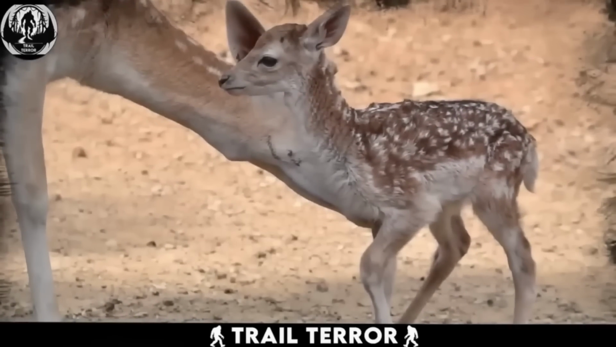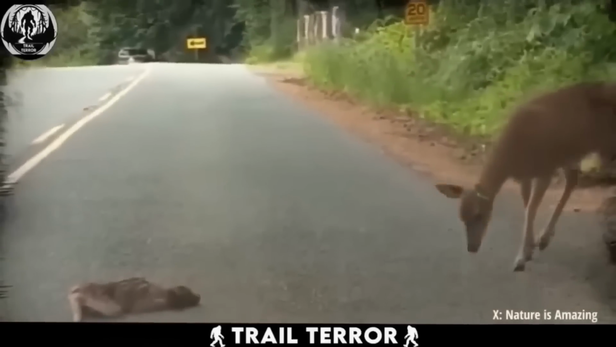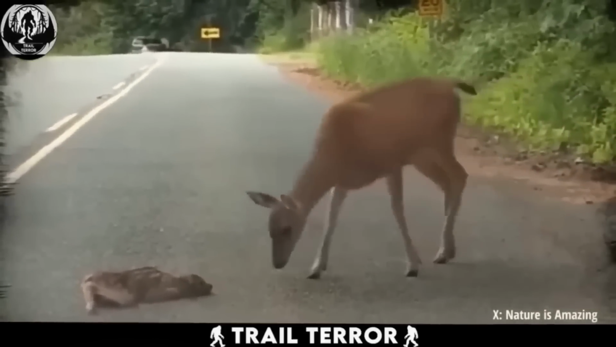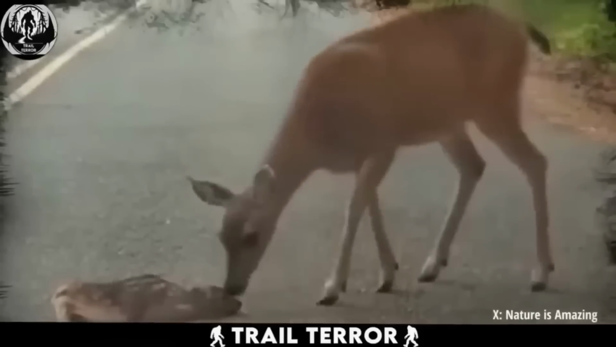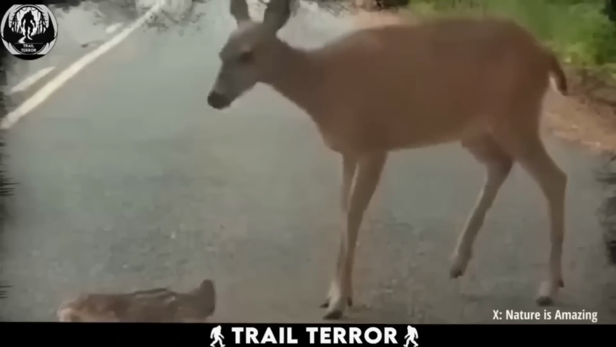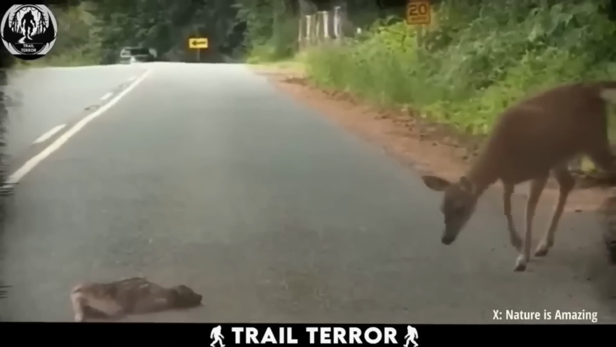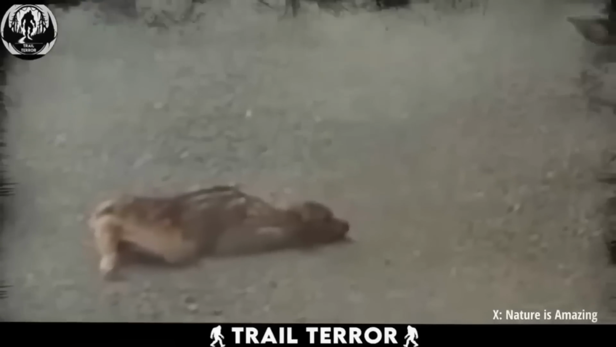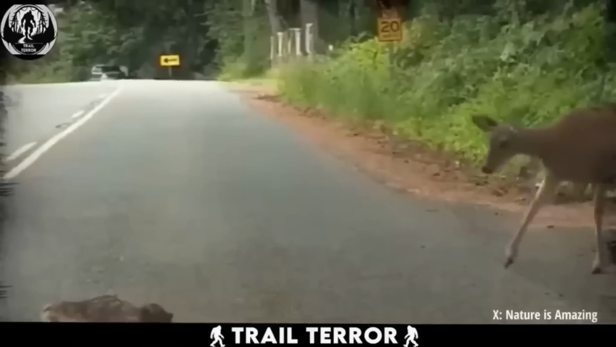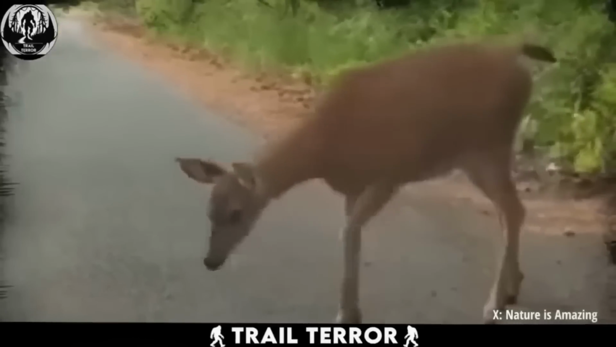Motherly love knows no bounds, and this video beautifully illustrates the unbreakable bond between a mother and her child, even if it's the animal kingdom. During a road trip, a family stumbled upon a touching scene where a frightened fawn was stranded in the middle of the road. As they filmed the scene, the mother deer gracefully entered the frame.